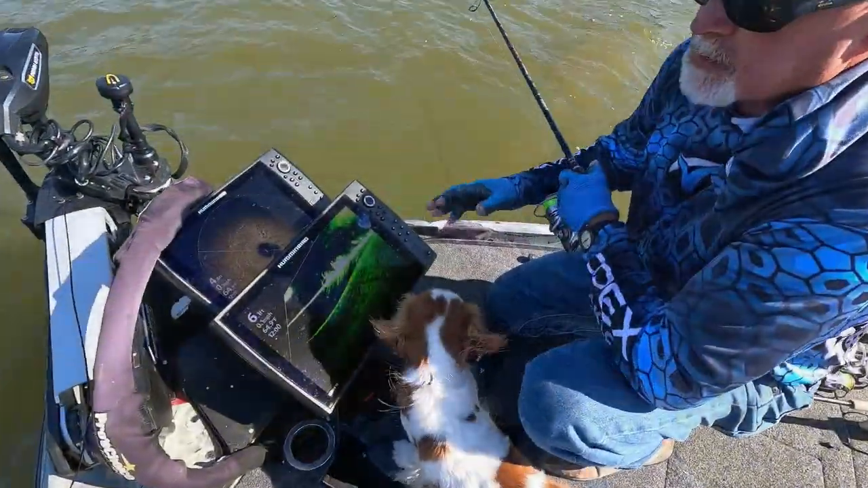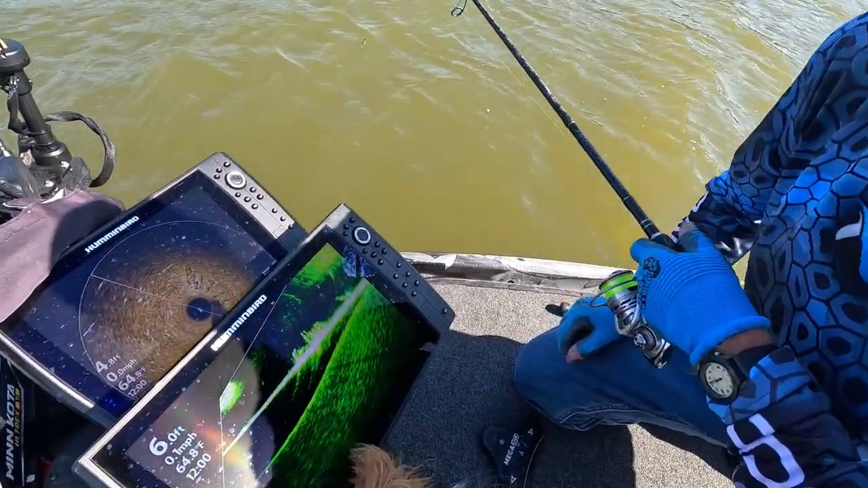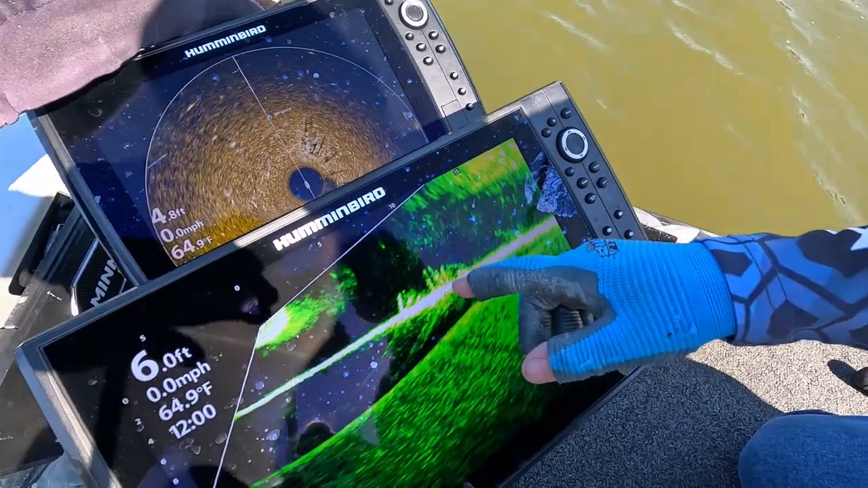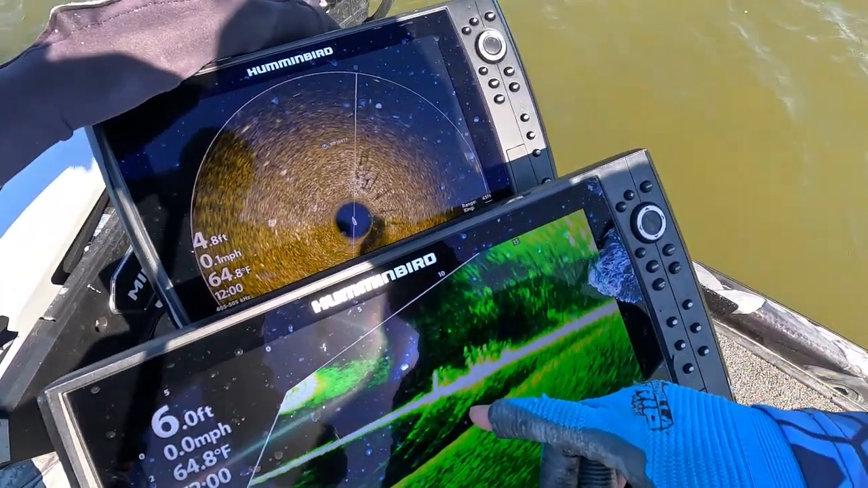Alright, here we're out here in some shallow water. You can see it's 6 foot deep. This is about the middle of October, and you can tell that there's a stake bed here. The wind's blowing pretty hard today, so we're having a little bit of an issue trying to keep the boat from roaming back and forth.